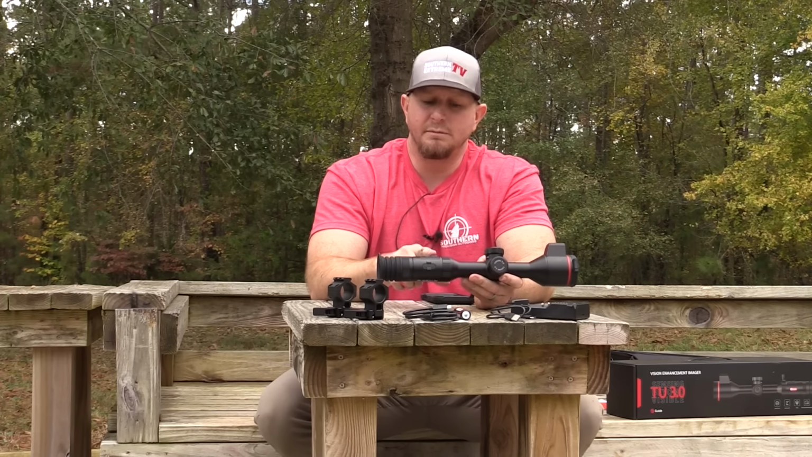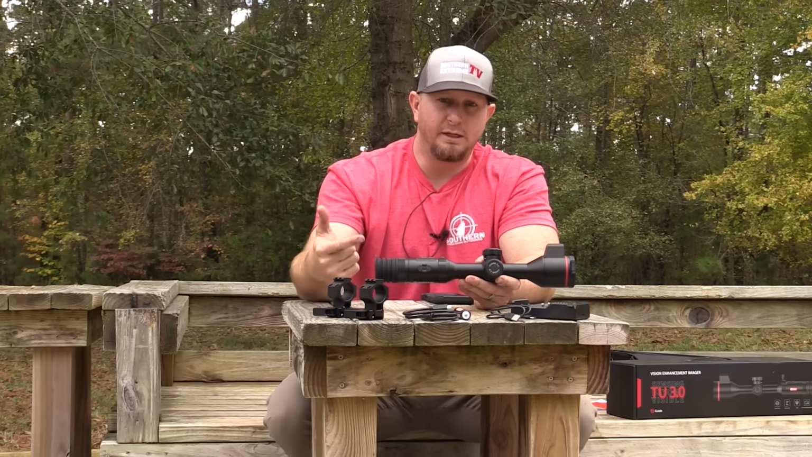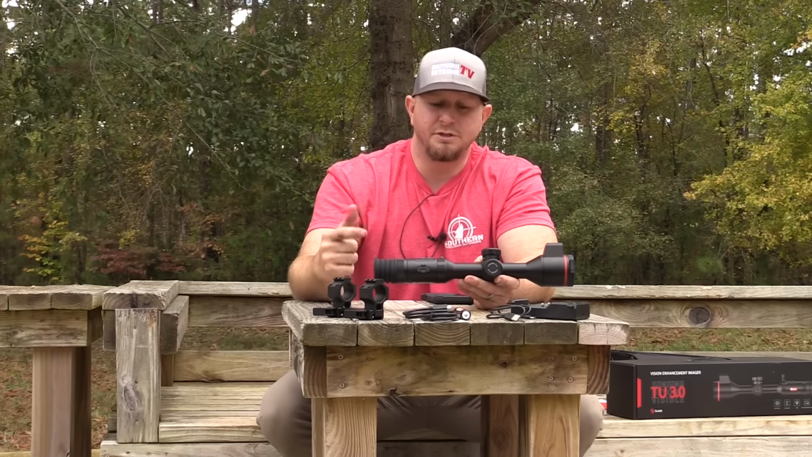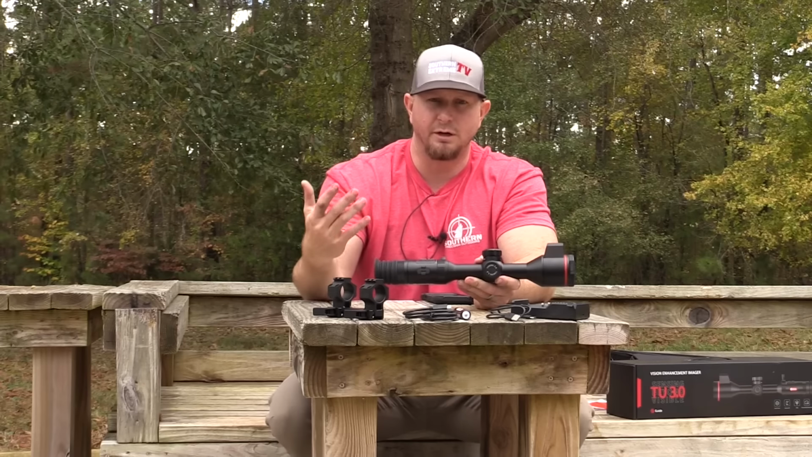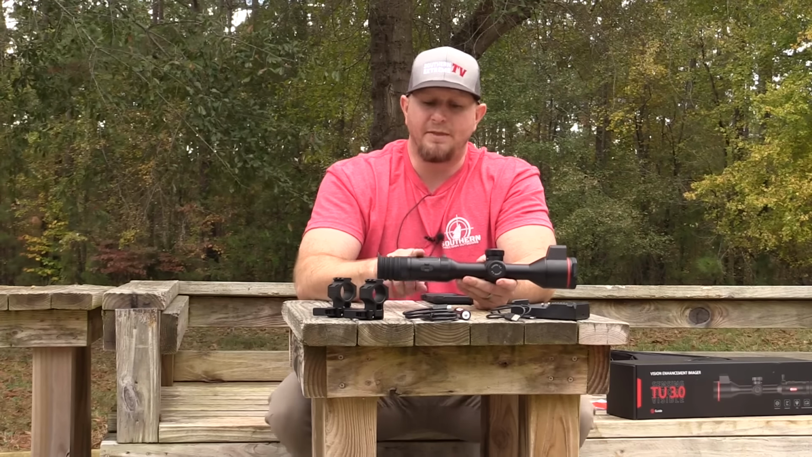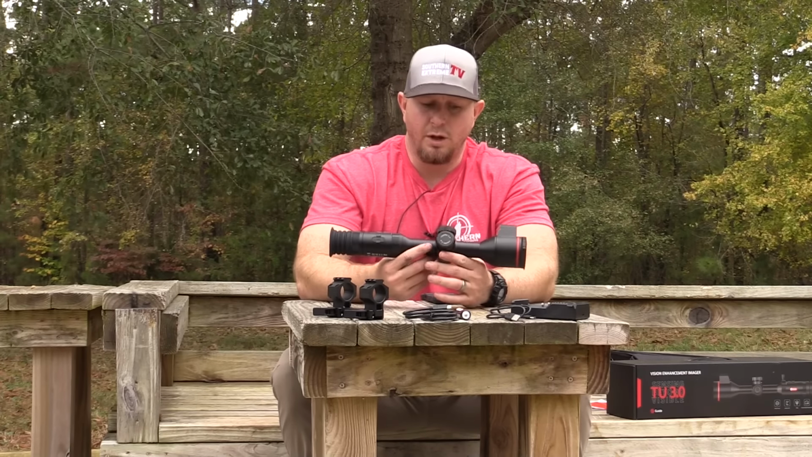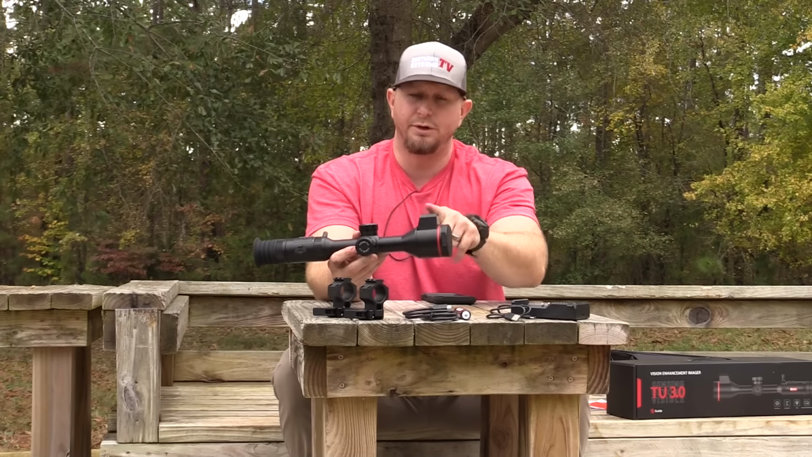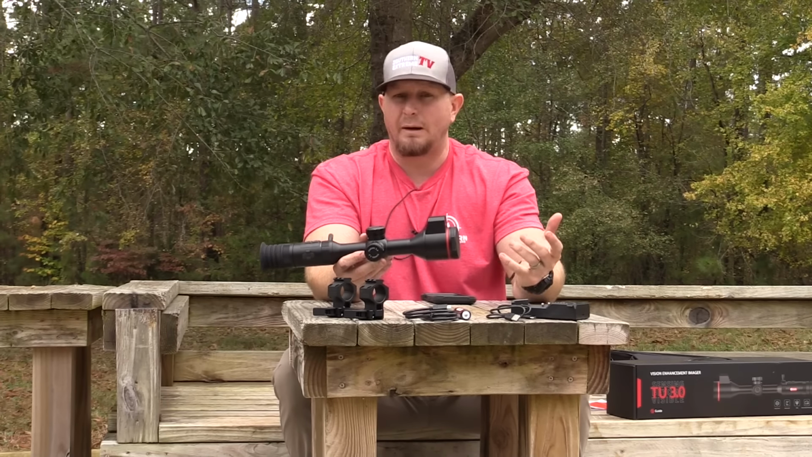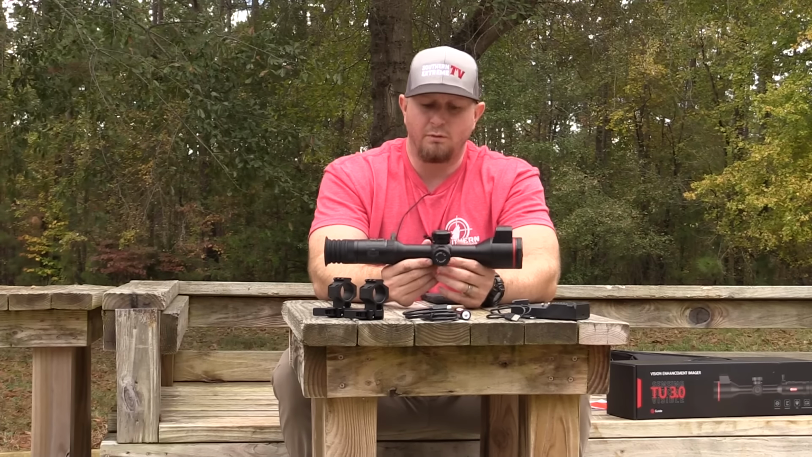You've got two buttons here in the back. One button is going to operate your video as well as your photo function, so you can take photos as well as videos. You do have a microphone built in on this, so you can share your hunts with friends and family. And then the other button is going to be your LRF, laser rangefinder, for those of you that don't know, because this does have an LRF built into the optic, which is this big hood right here. And it's good for, I believe, out to 1,600 meters. And we'll confirm that here in just a minute when we go over some of the specs.